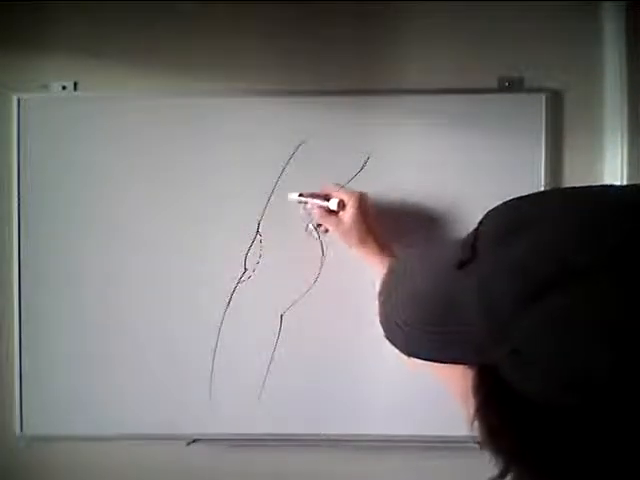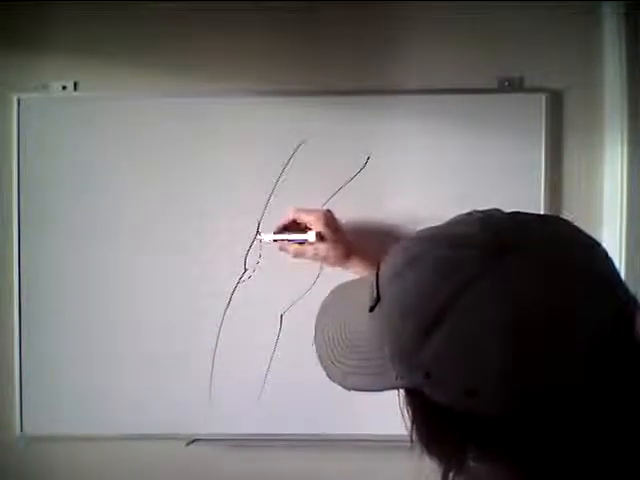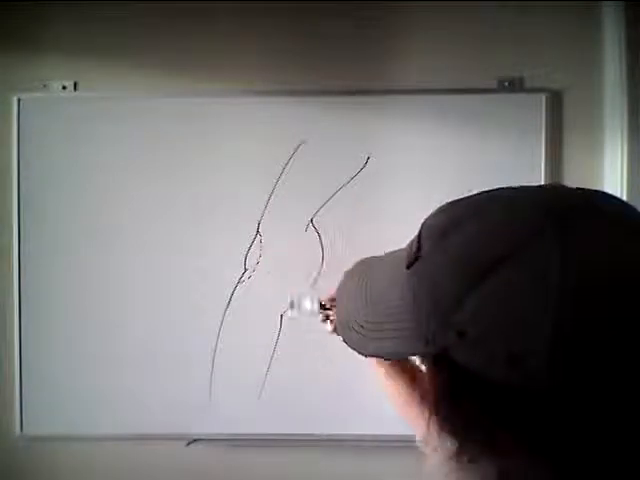Okay, so this tissue is heat generating and this tissue isn't. So why would this be heating? Well, it's by conductance.